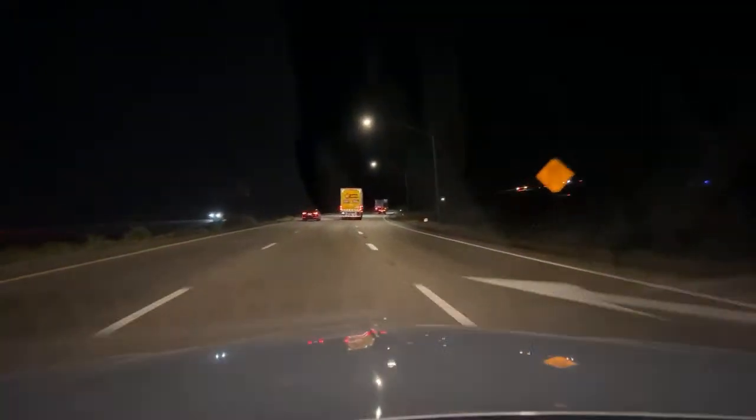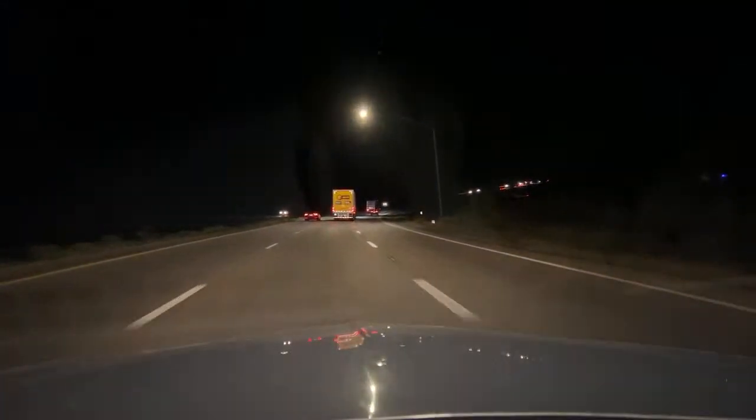Coasting up the hill with 77 bodies in the trunk. There we go. We kept it still at 36. That's our thumbnail? I'll wait till we get there, get it a little closer, yeah. Get it down in the 20s. Down to 35.